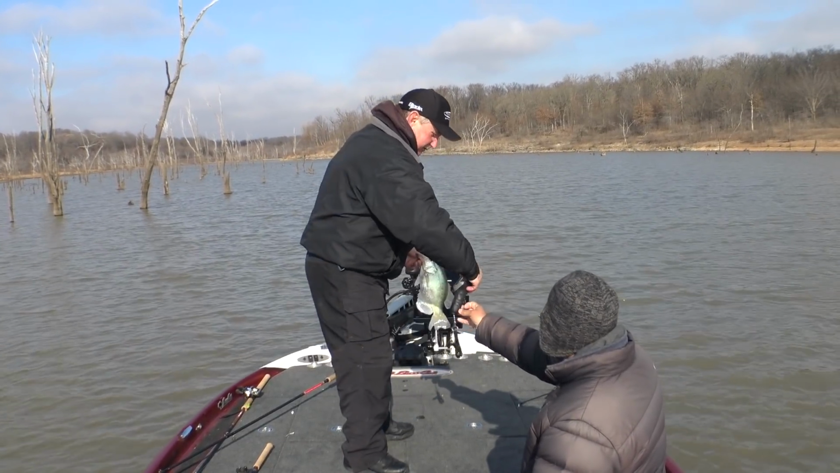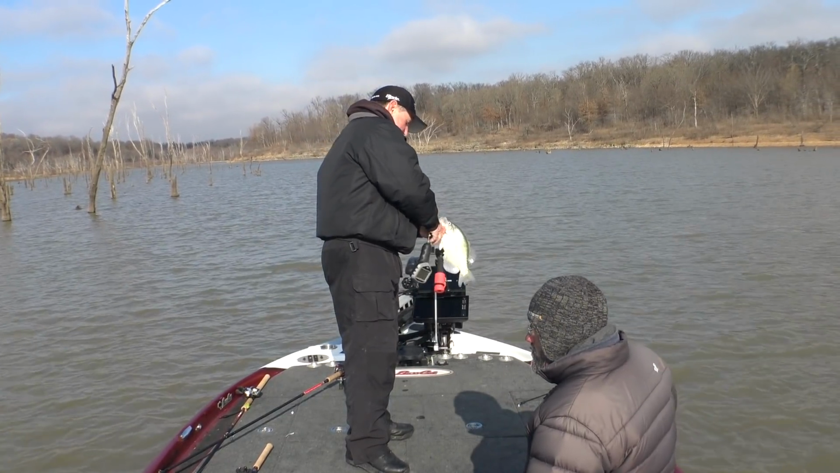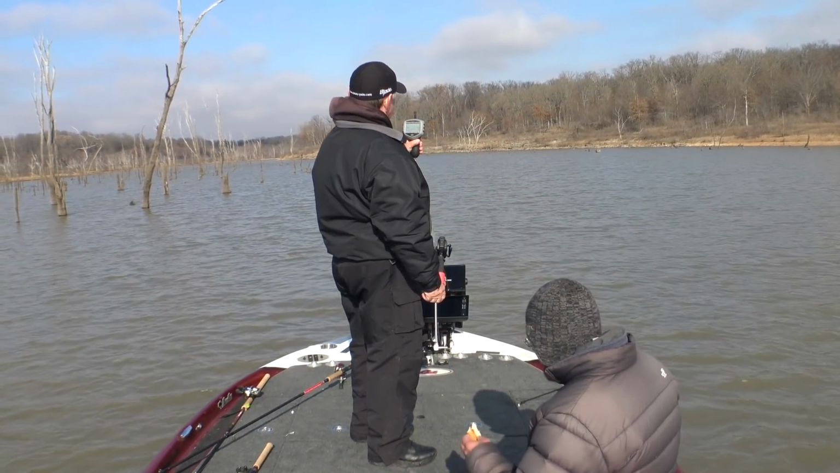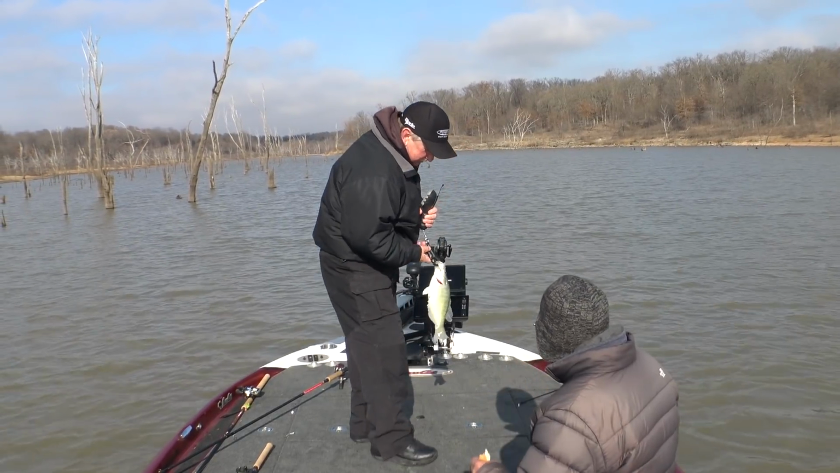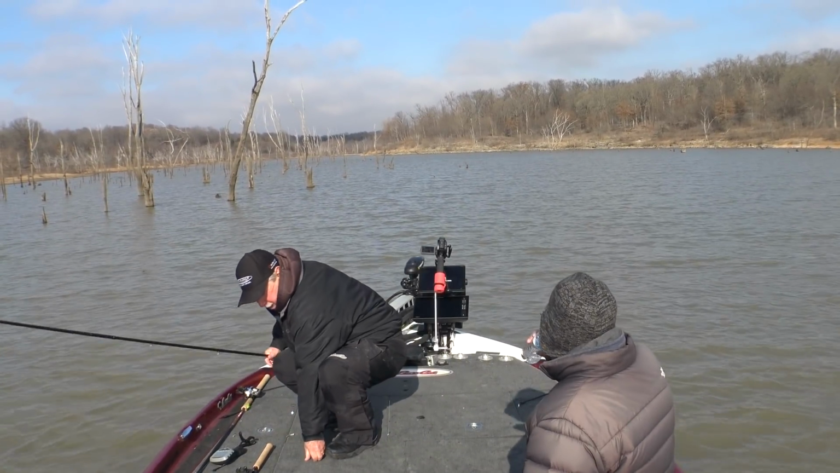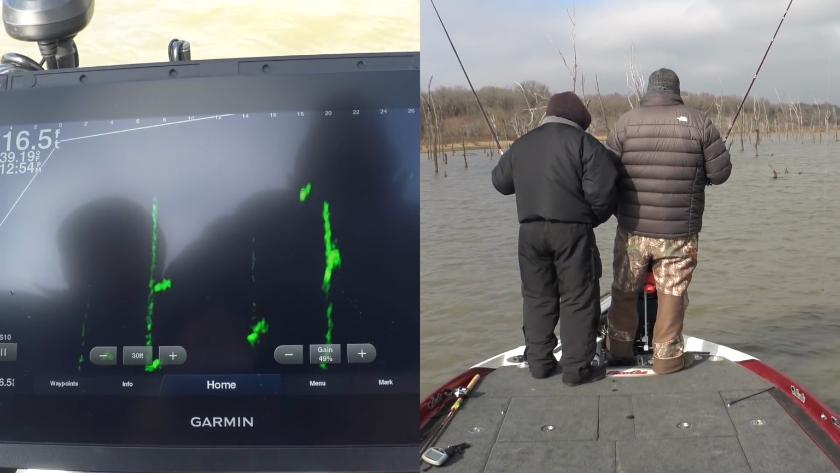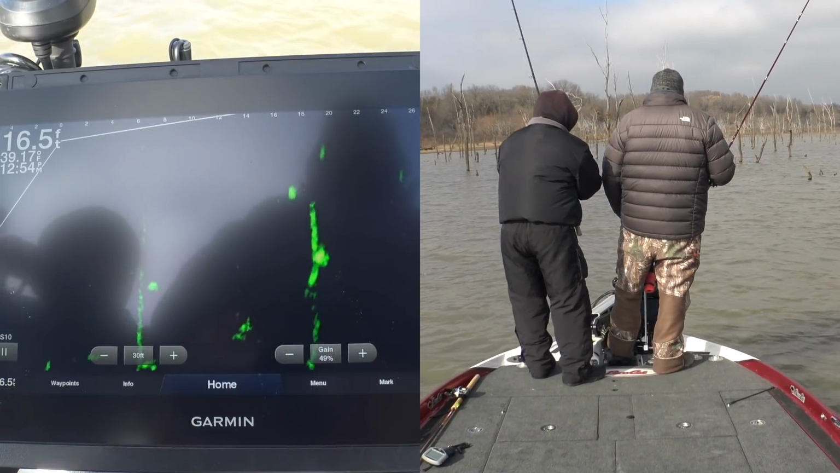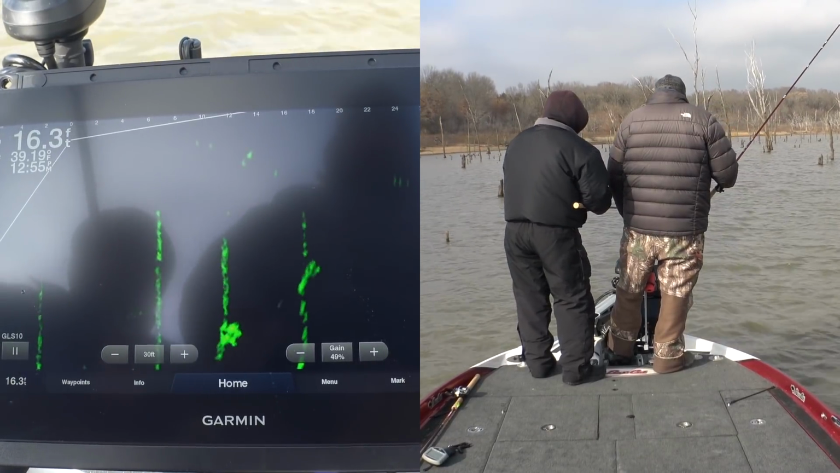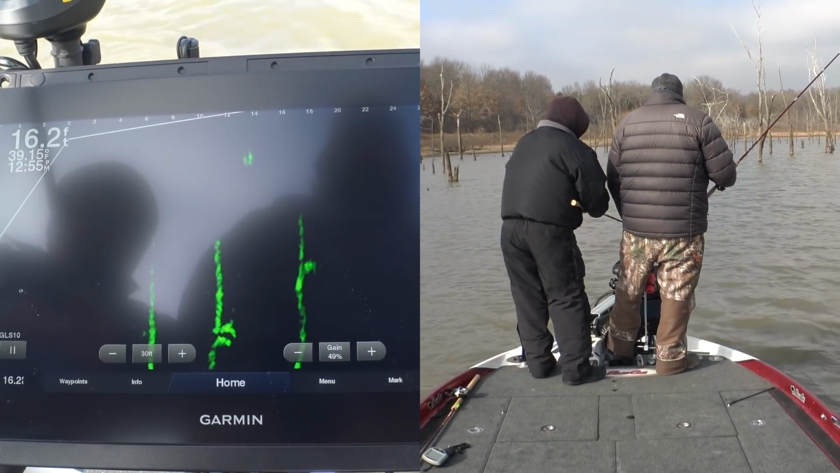Fat little fish. 134. Yeah. There are a lot of those 134s in this lake, isn't there? There you go. Take your pick. Two of them. They're starting to get a little deeper. Yeah. Boom.